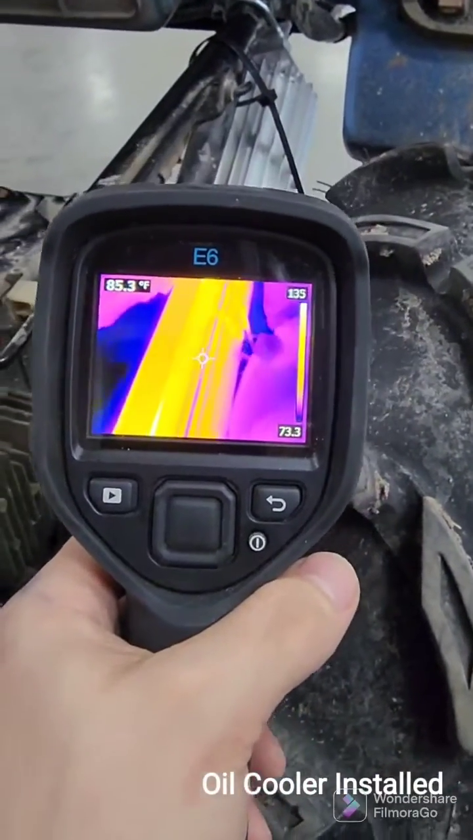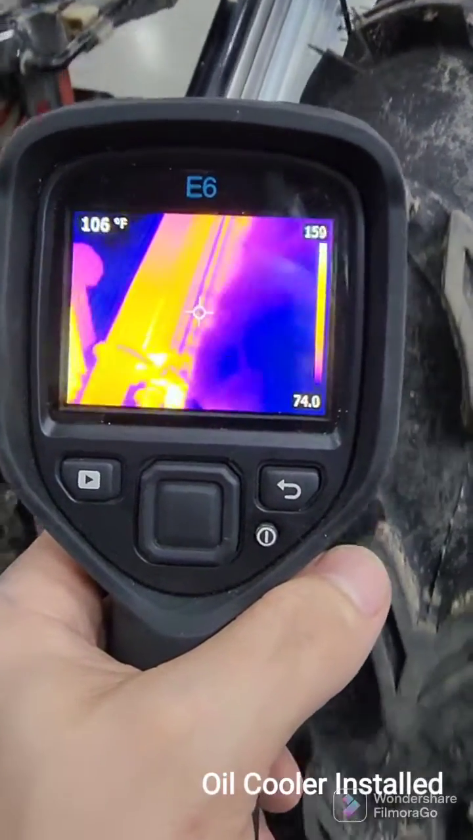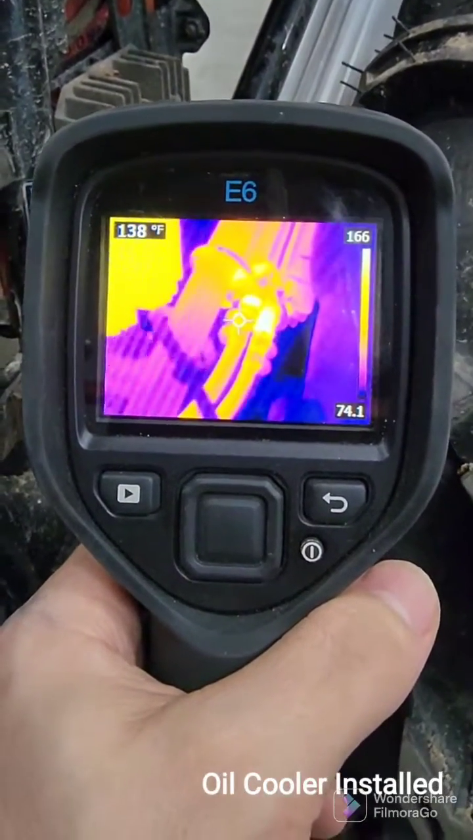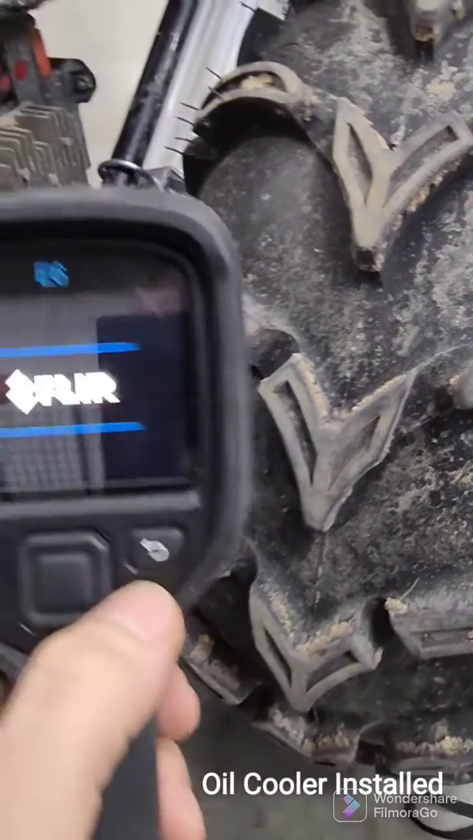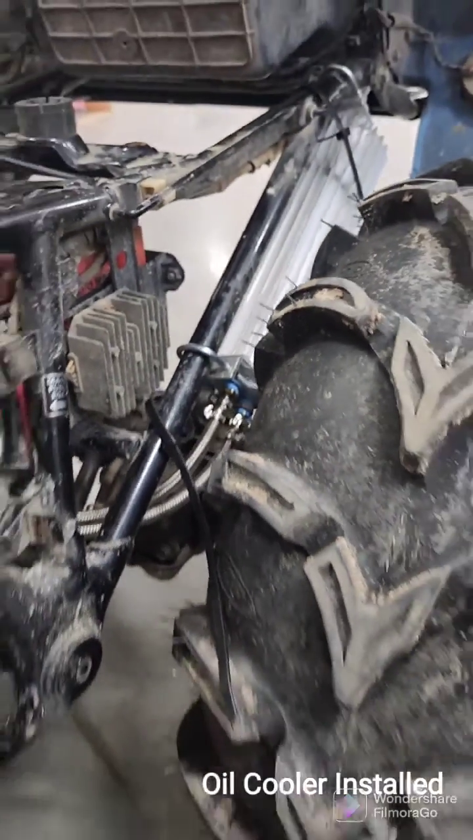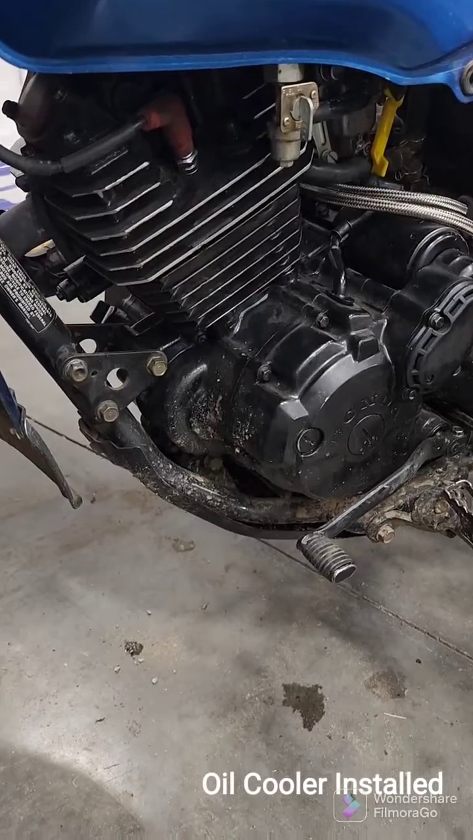This is the opposite side. I'm only getting 100 degrees, so it still has a lot of heat dissipation left. The intake line, 140 degrees. Now my camera shut down. So I'm not sure what to think.